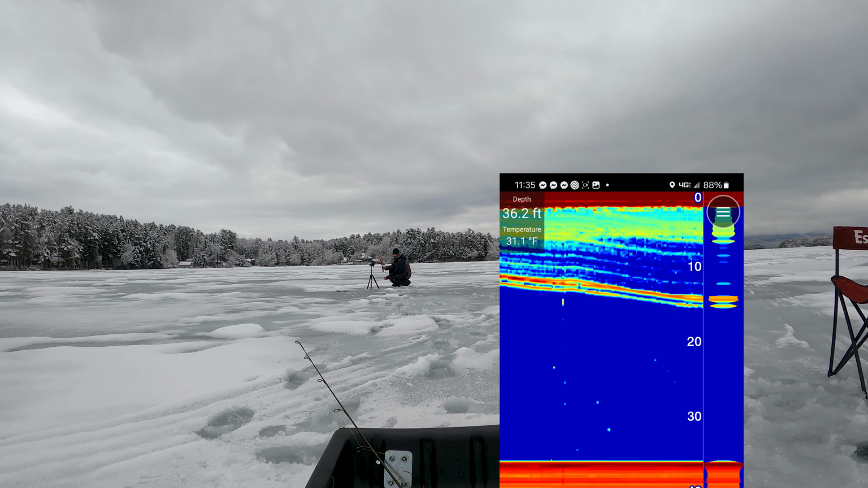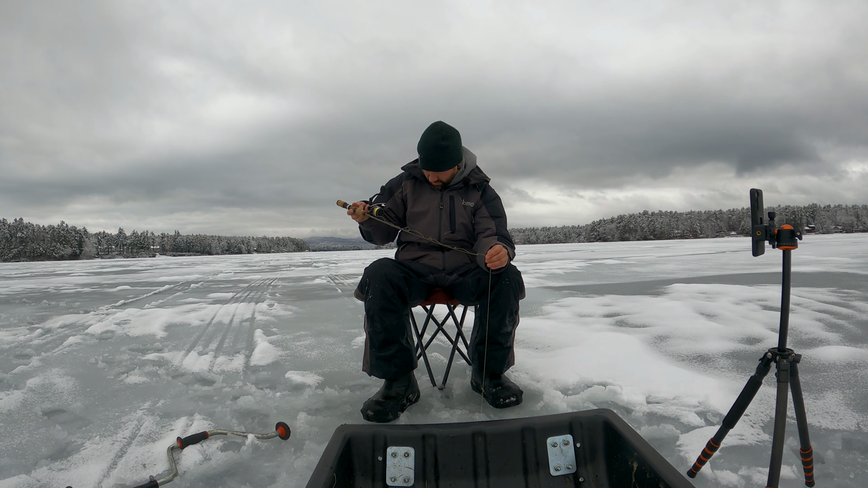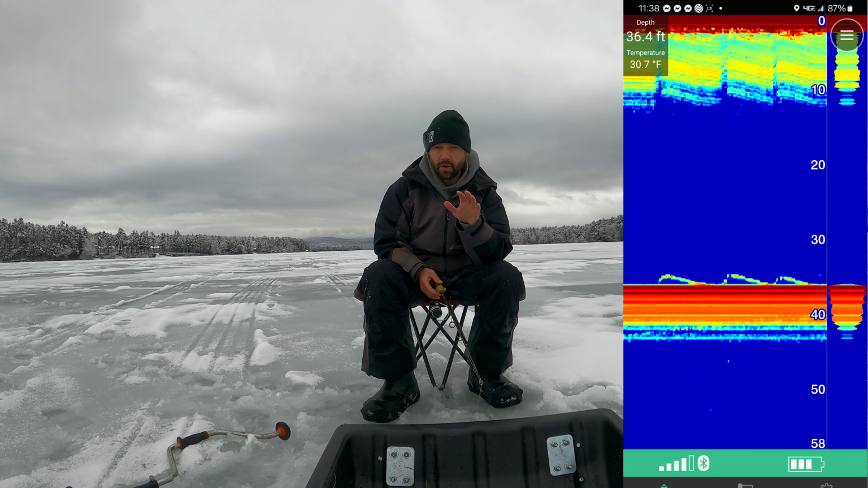I'm not running a super long leader on this, but this is a pretty stout rod. This is a Shakespeare Wild Series. I think it's a 30 inch medium heavy. It's pretty stout.